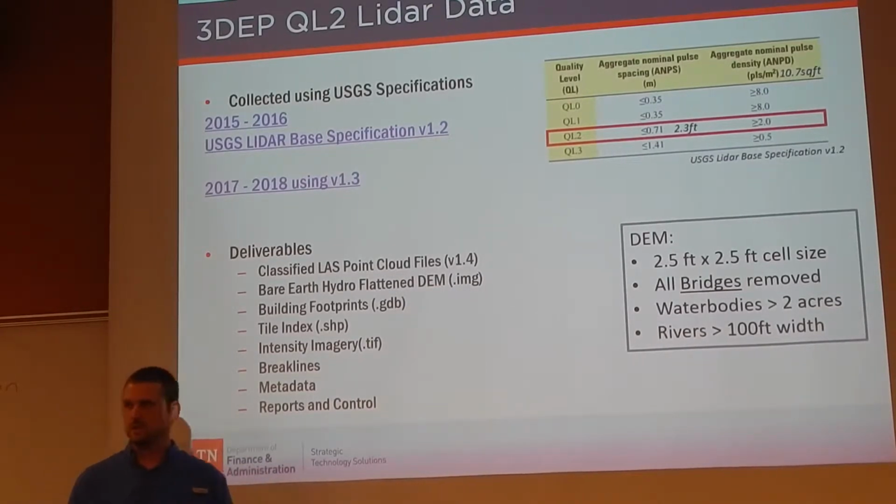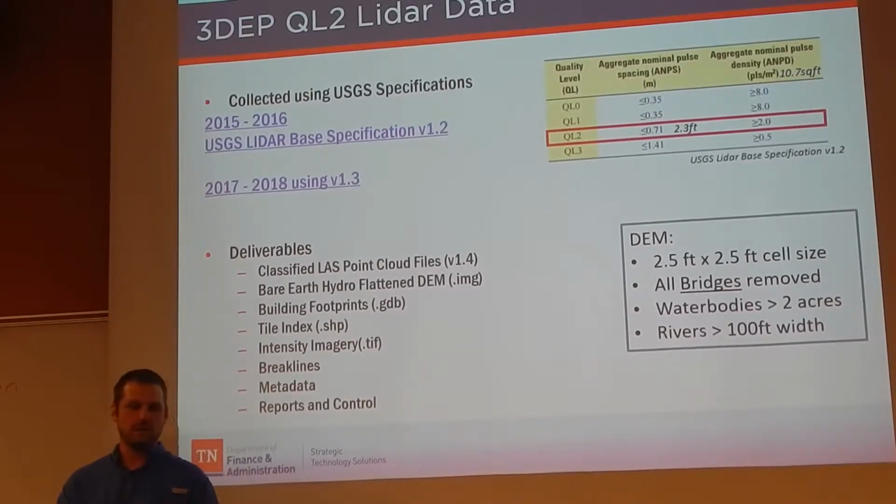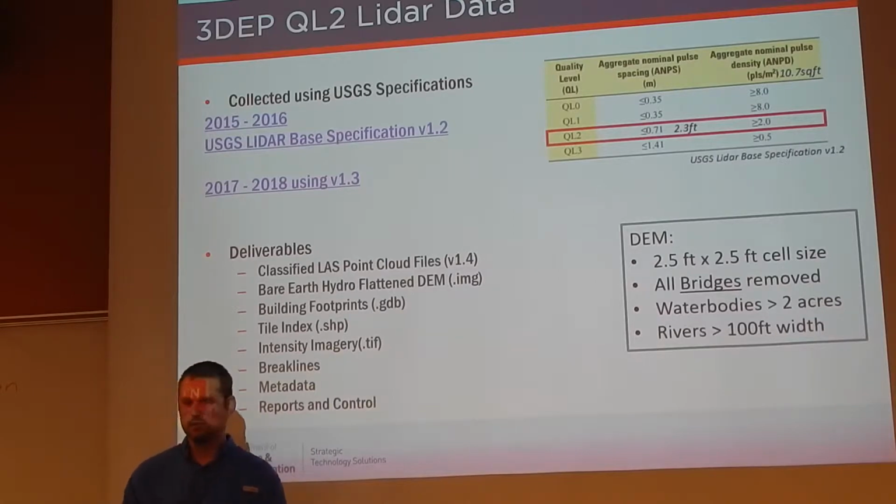So what deliverables did we get in particular? We got the LAS point cloud file, bare earth hydro flattened DEM, and that DEM has a cell size of 2.5 feet by 2.5 feet. If you were working with any of the older USGS data, 30 meter pixel size, this is amazing to work with. It's really cool.